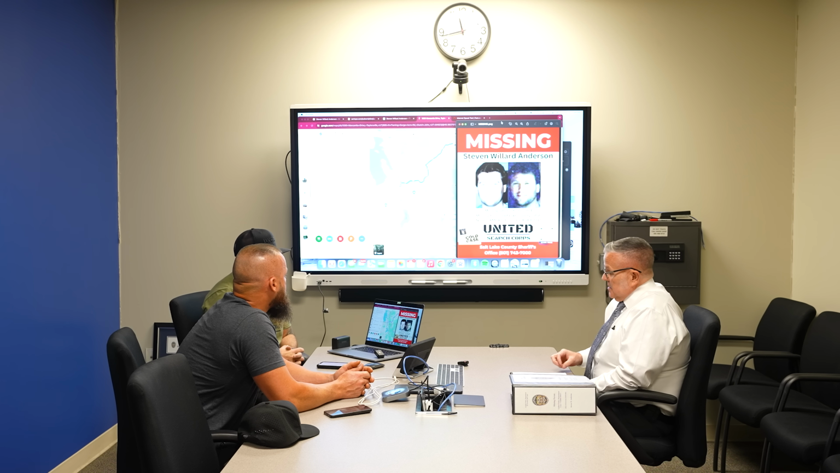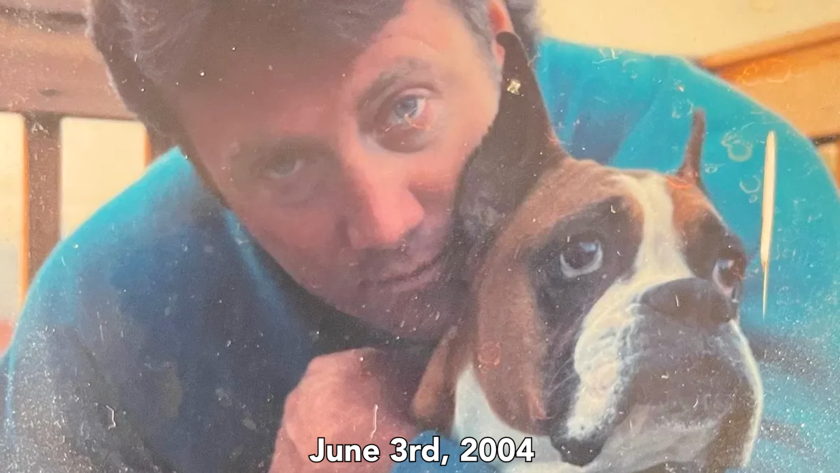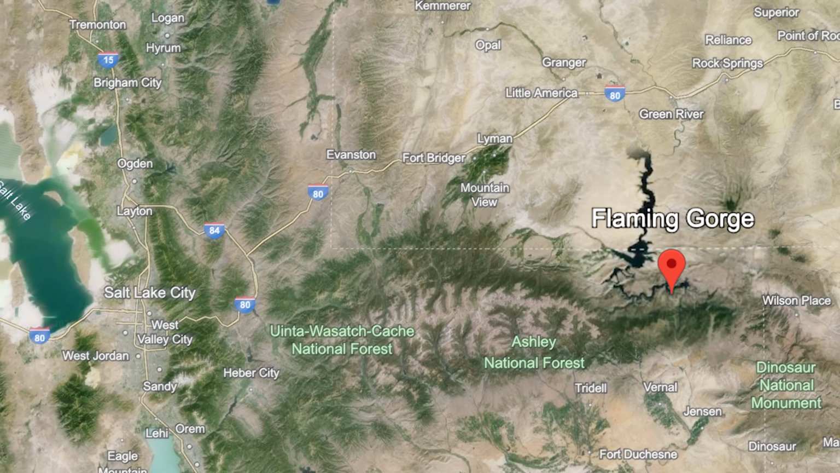It was reported by Stephen Willard Anderson's father. Apparently what happened is he indicated that on June 3rd, which was a Thursday, his son Stephen was heading up to their cabin in the area of Flaming Gorge.